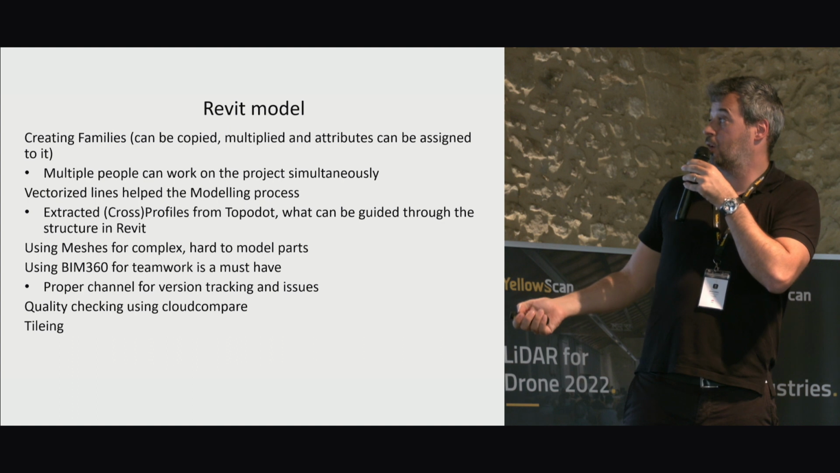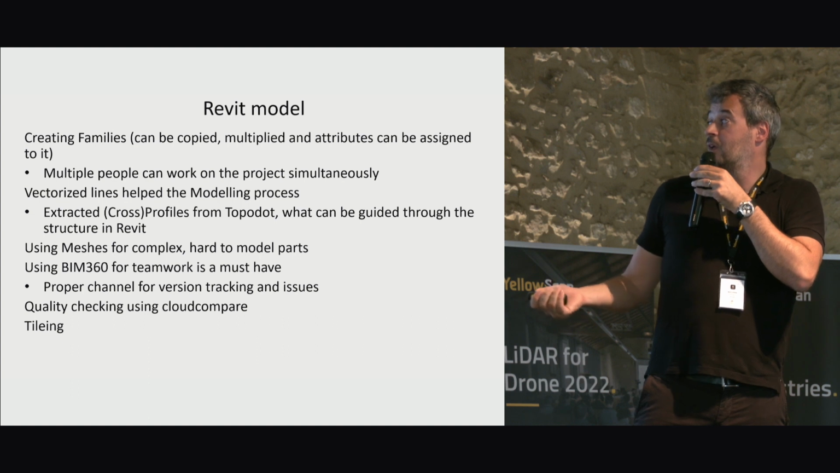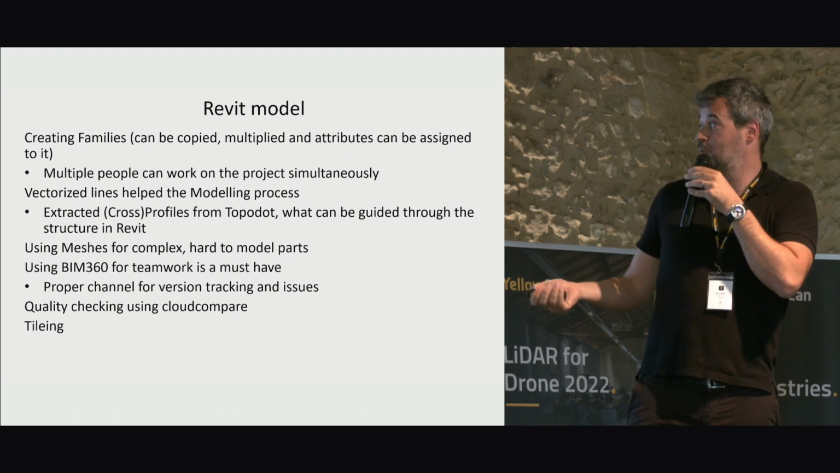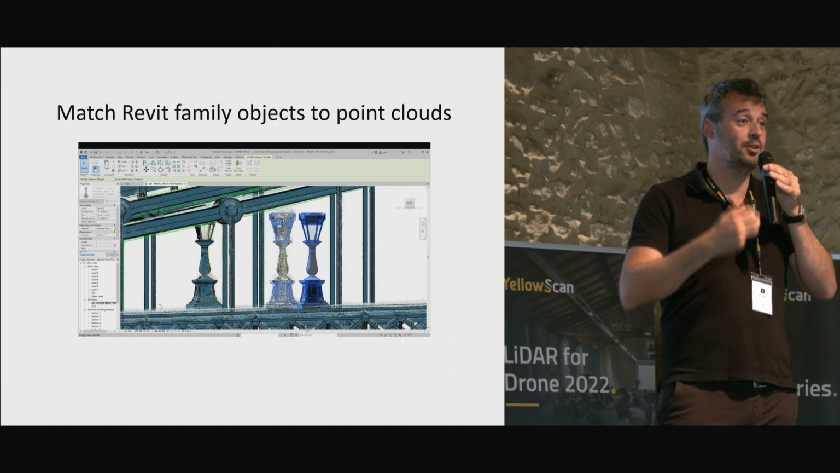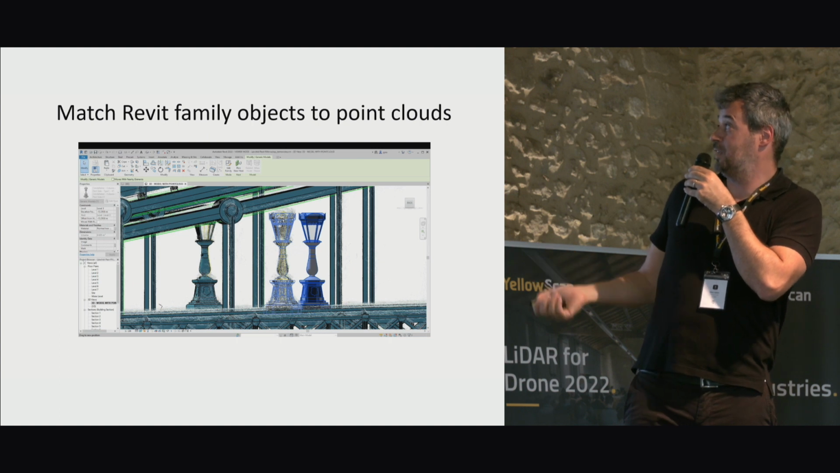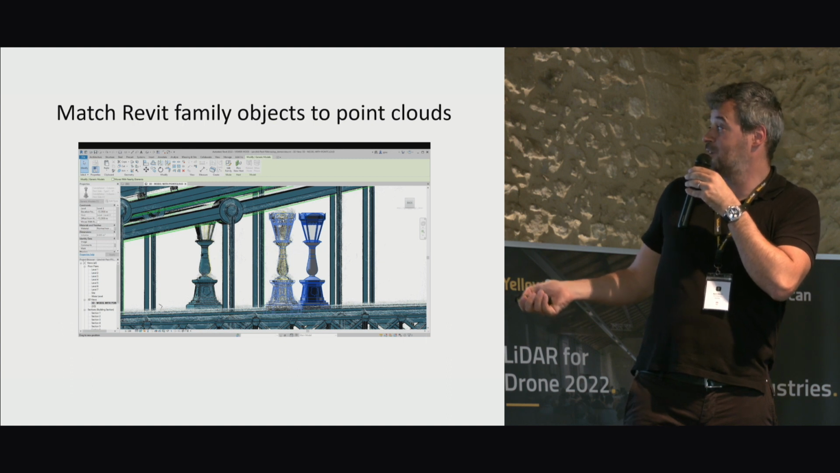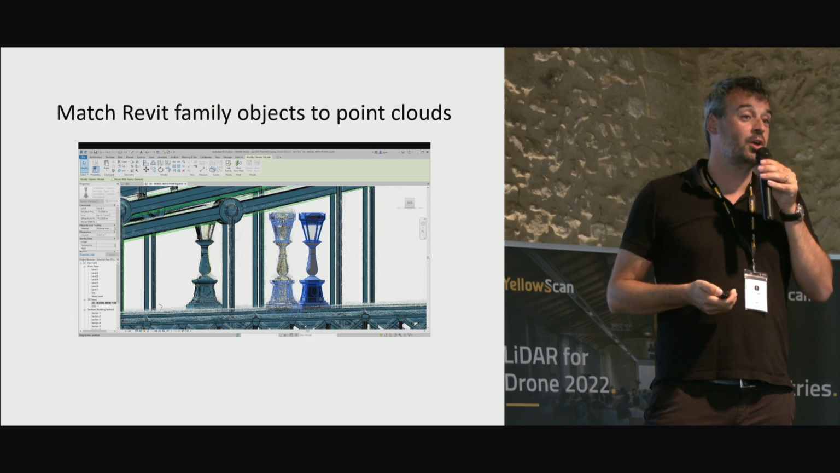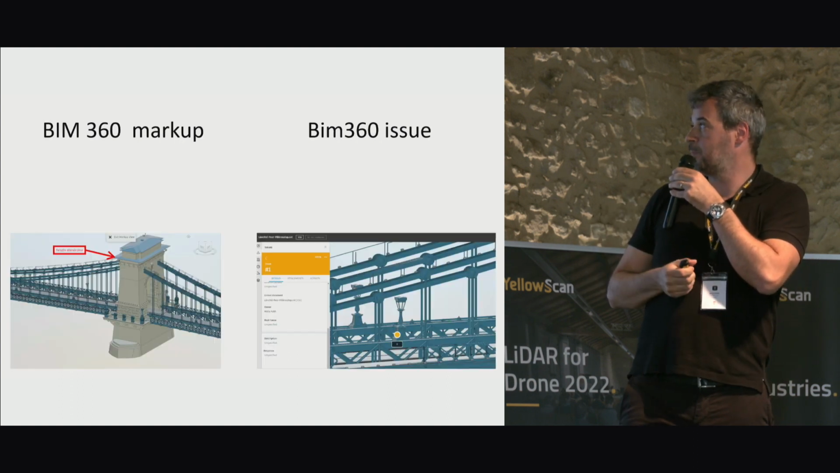to extract 3D models. For the complex structures, we used these meshes, and we used BIM 360 to glue together the workflow, for the teamwork. And we used Cloud Compare for quality checks. So what you see here is what these families in Revit are. We made one of these lampposts, and then we used the same lamppost for different locations. In the video, you have also seen some of these large stones or statues.